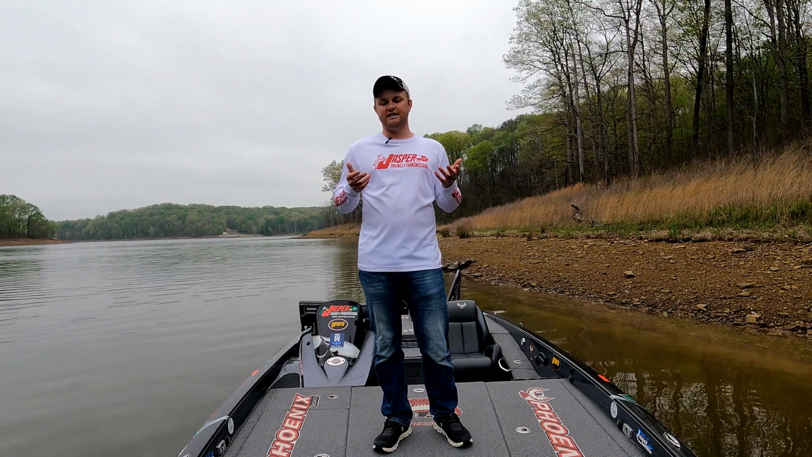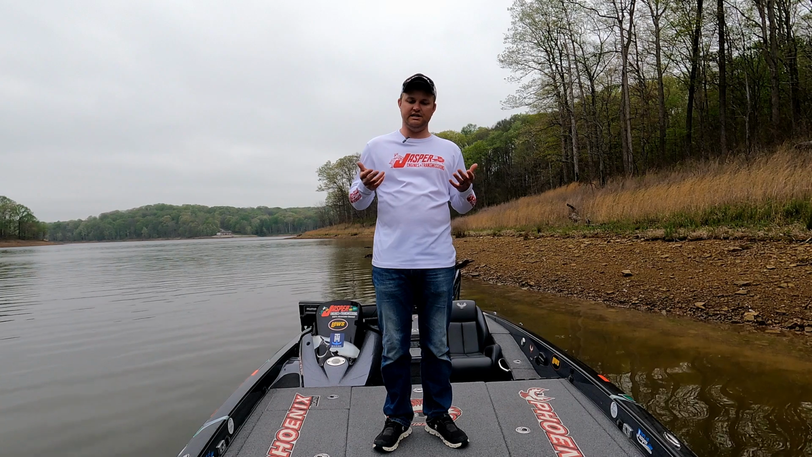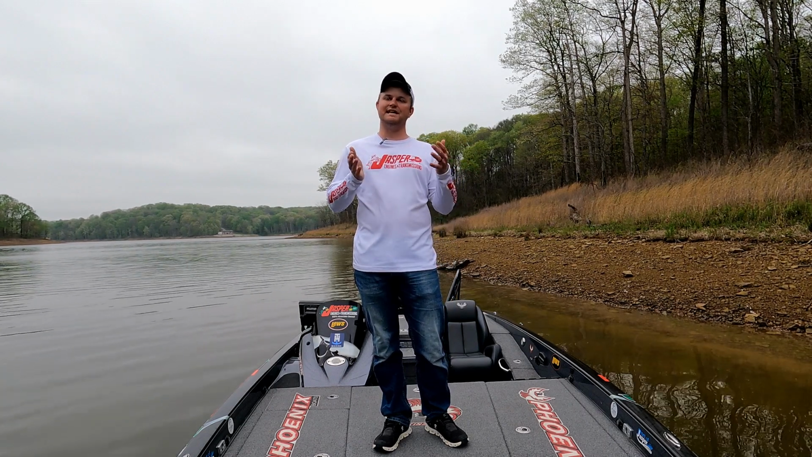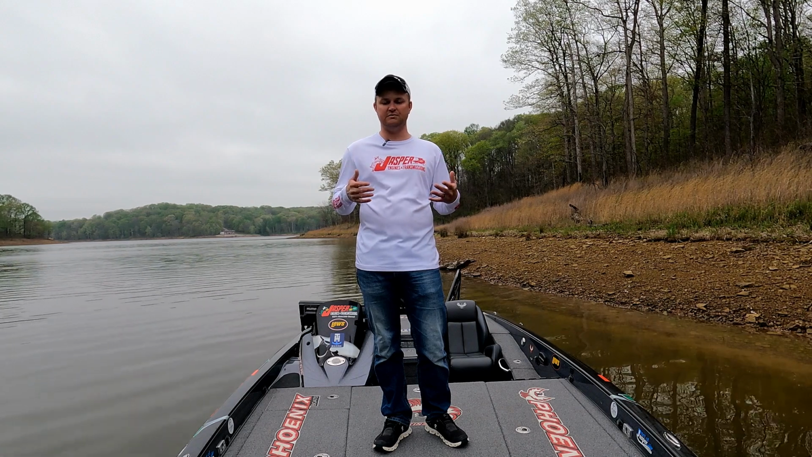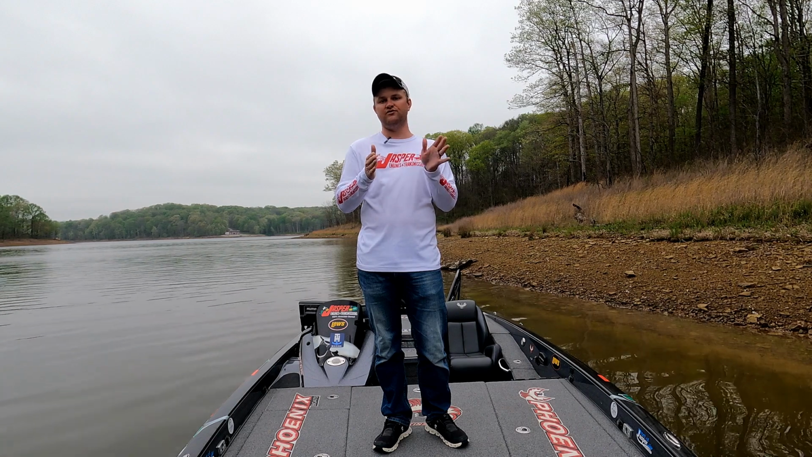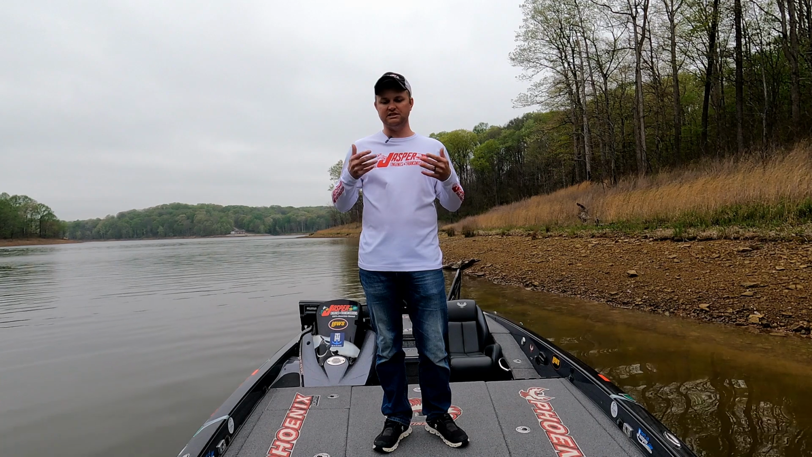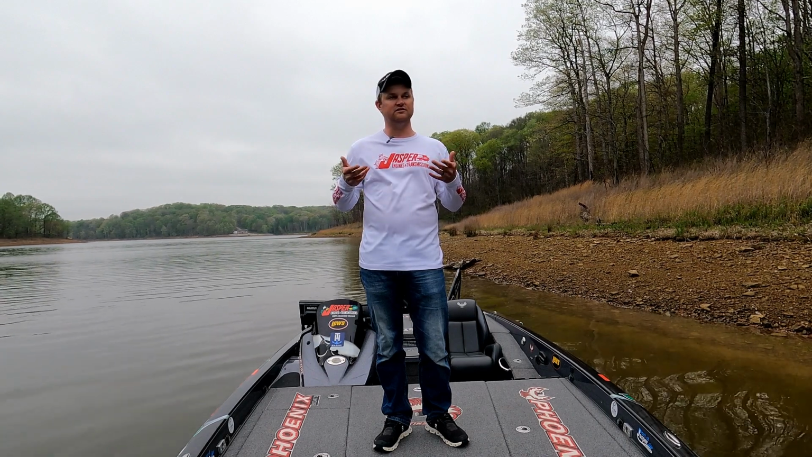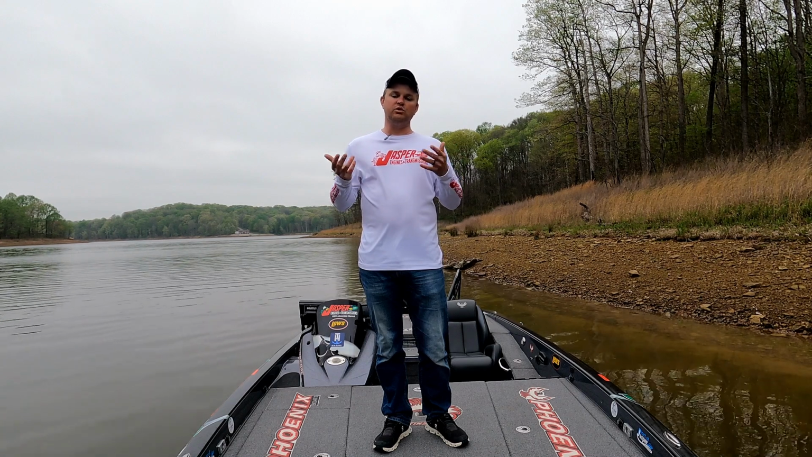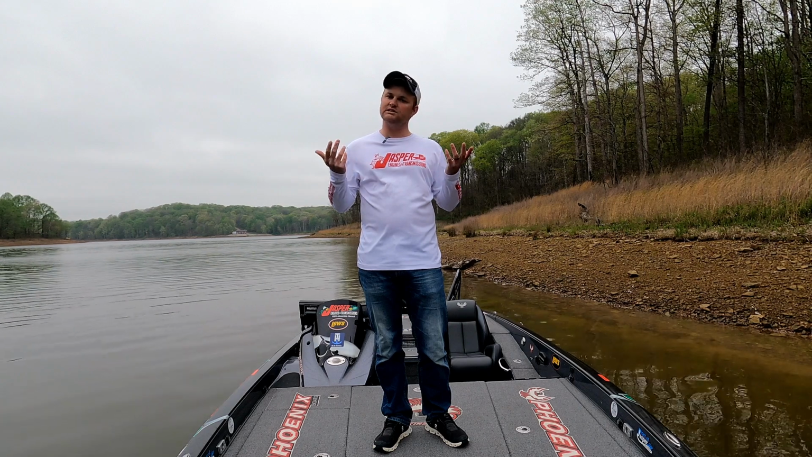So probably 99% of the time I use the Livescope in the forward orientation. And the reason I do that is I also have a Mega 360 on my boat. So that allows me to see that cover that I would see with the perspective mode. But I also can have the Livescope forward mode to see all the fish and see that depth perception that I won't be able to see with the Mega 360 or with the perspective mount. So it's kind of whatever works best for you, but that's the way I have my boat set up and it works out pretty good.